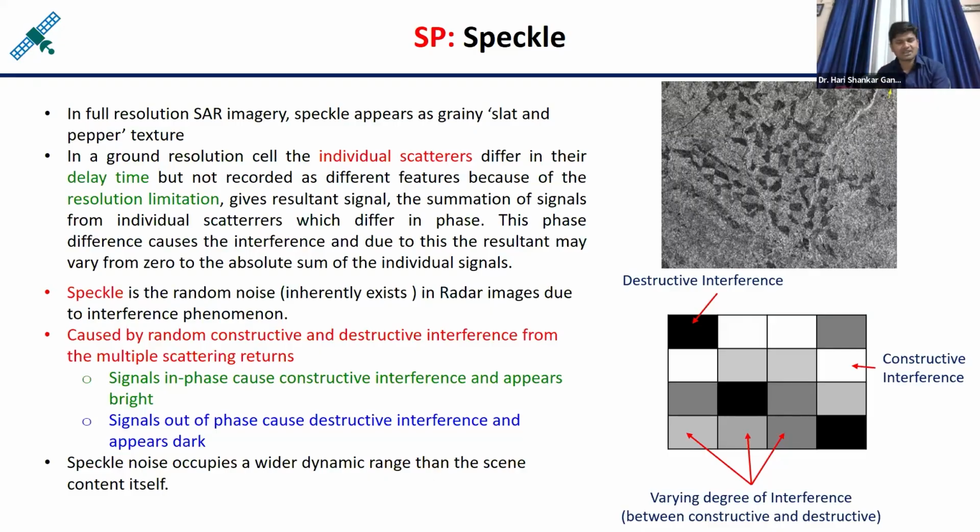If two signals are superimposing with each other, the intensity is either decreasing or increasing from the actual value. So in the image you will observe these grainy structures, and this behavior tells you the speckle effect, or speckle noise, is there in the image.